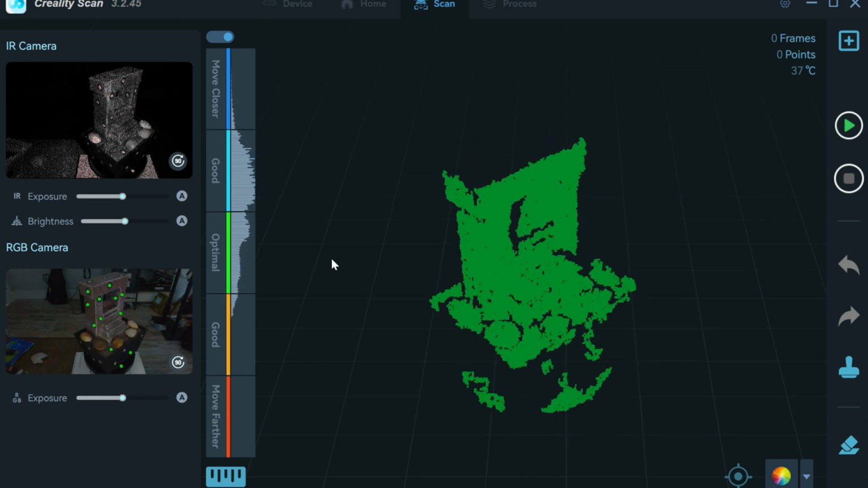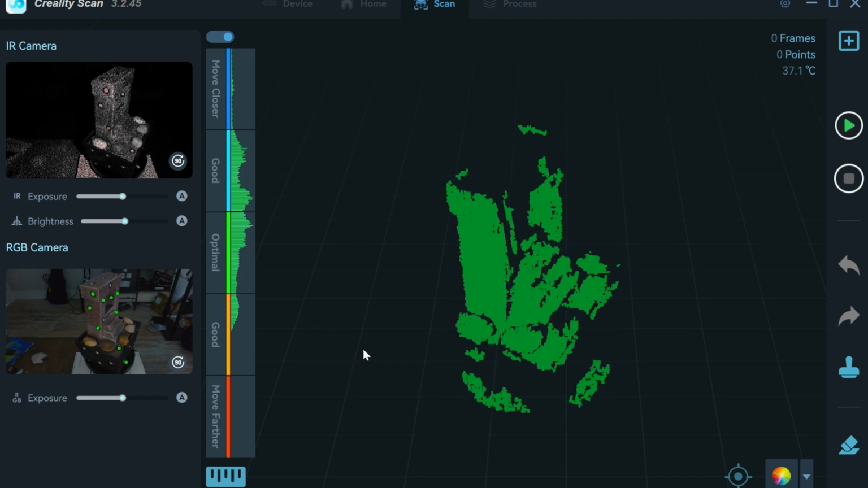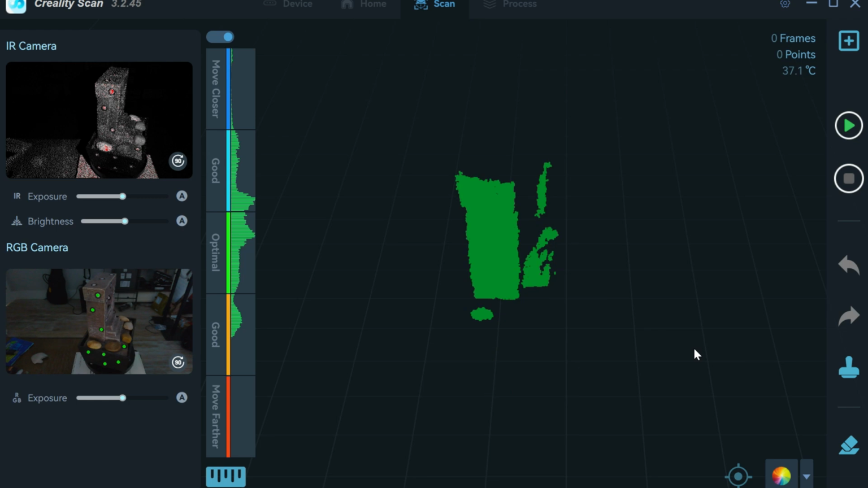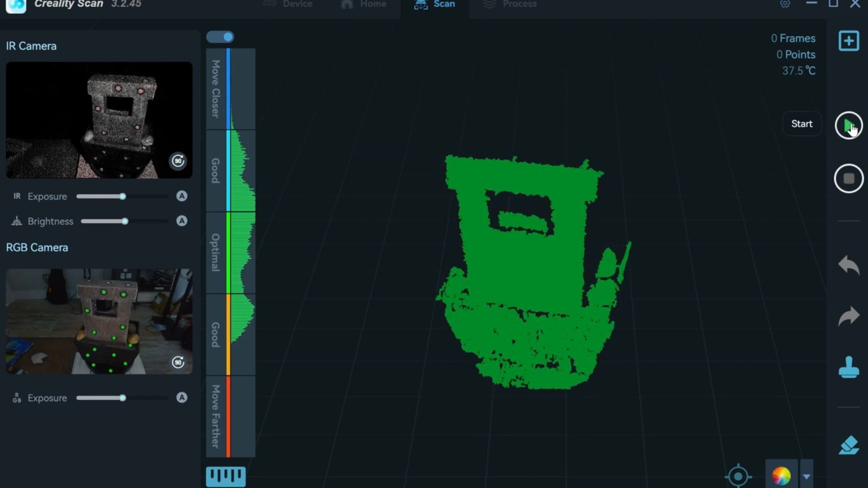And then it is picking up this base plate, even though it's set to not capture it. I've always had this issue with every scanner, so you basically just have to chop it off in editing. All right, I'm just going to start it here at the back just to get it started. So just go over to here, hit start.